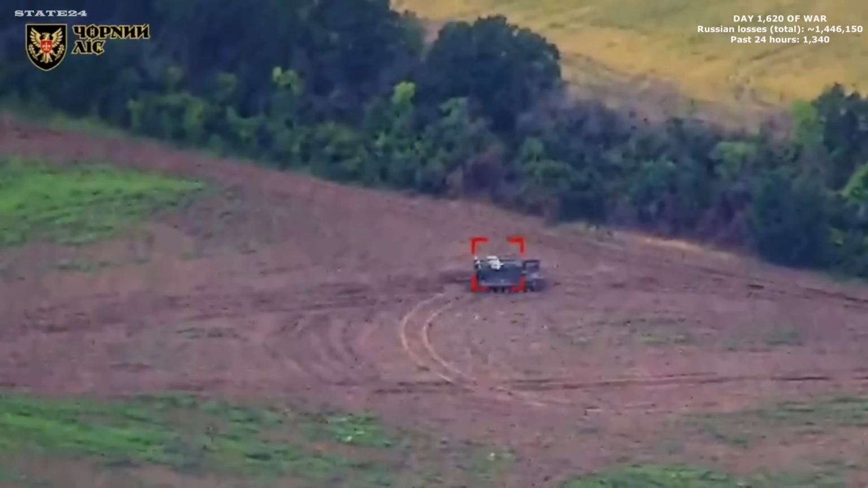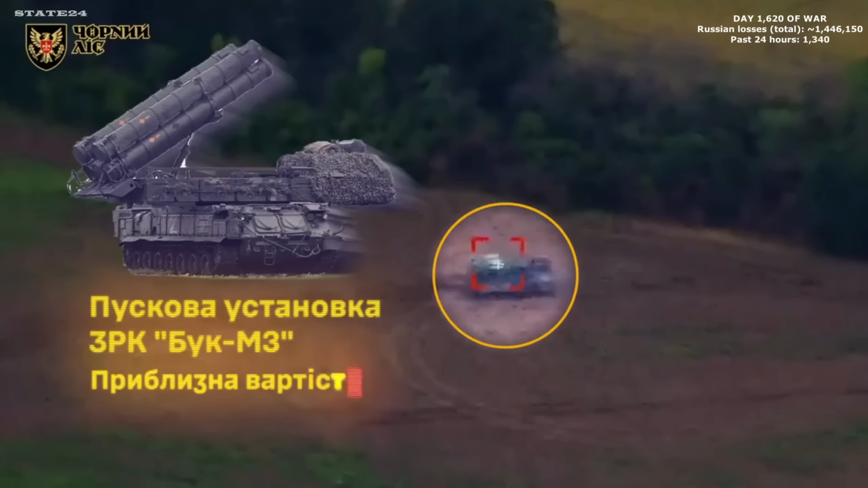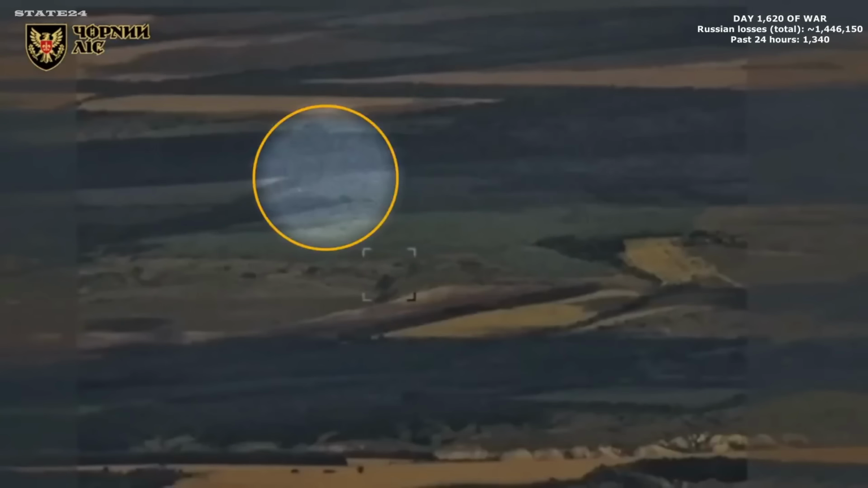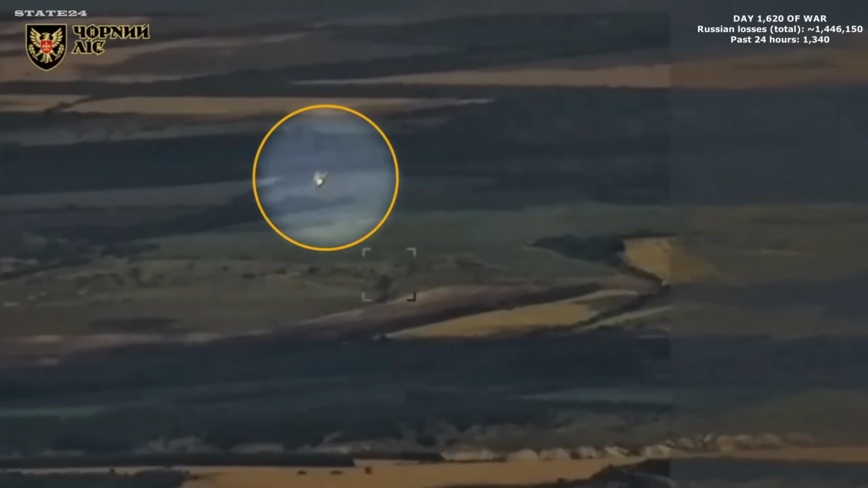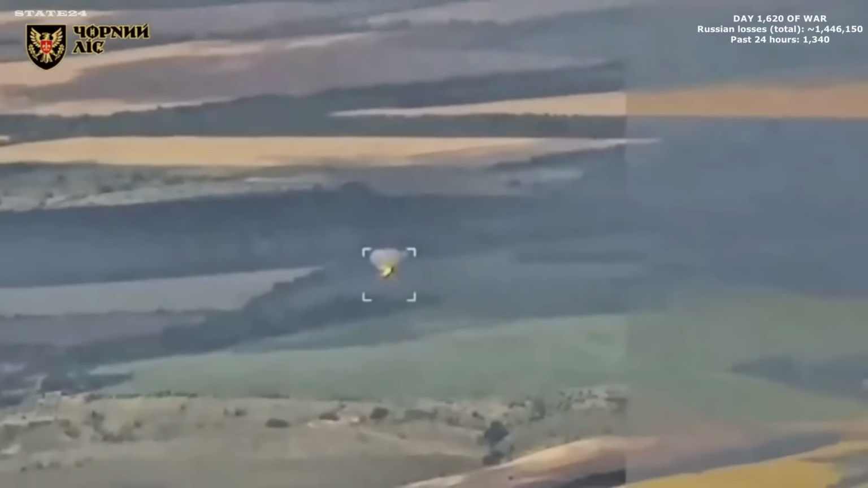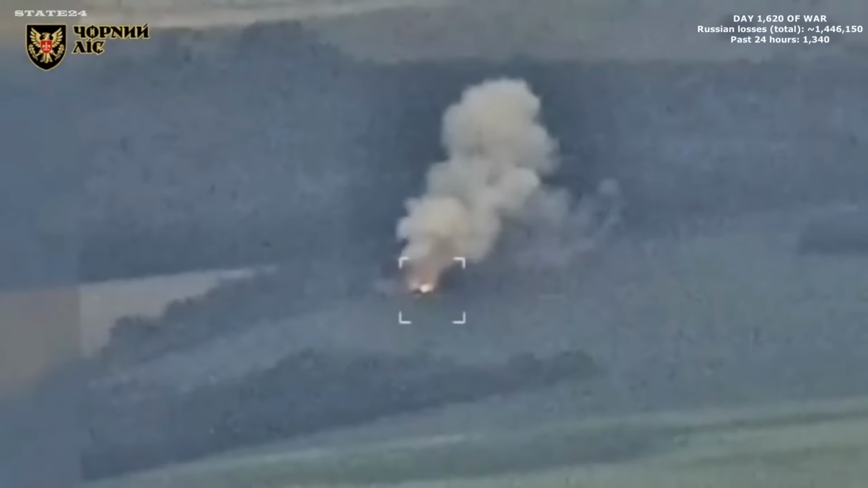Near the front lines, a Ukrainian reconnaissance drone locates a Russian Buk M3 air defense system operating in the area. The coordinates are immediately relayed and an FPV drone is directed toward the position. The system takes a direct hit. One of Russia's most capable medium-range air defense platforms, left burning in place.